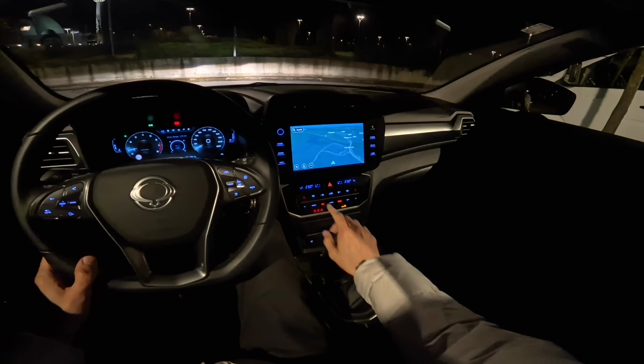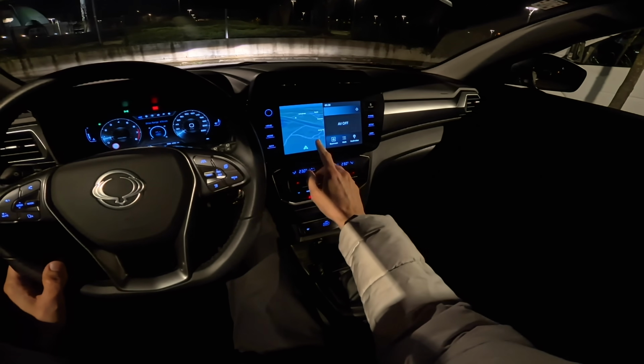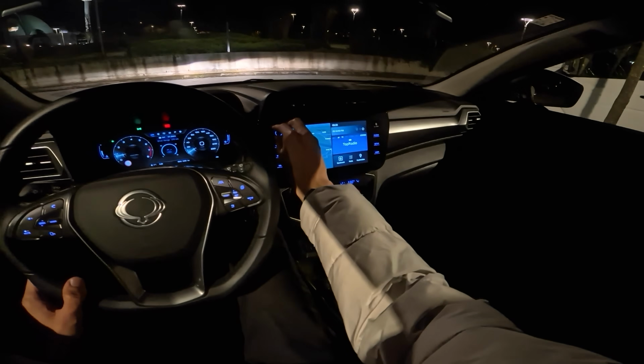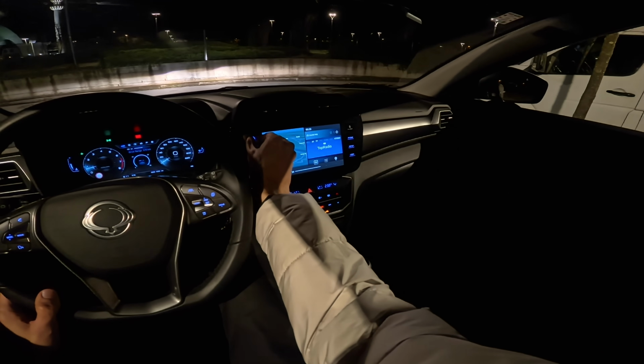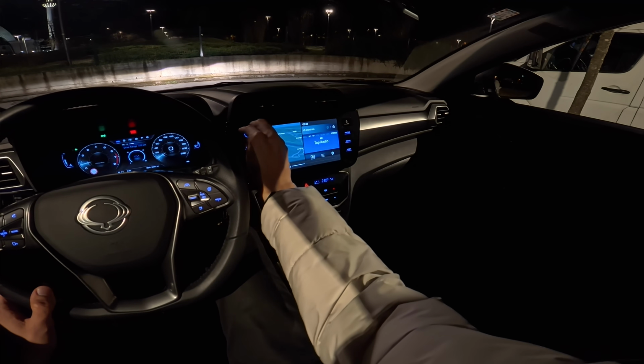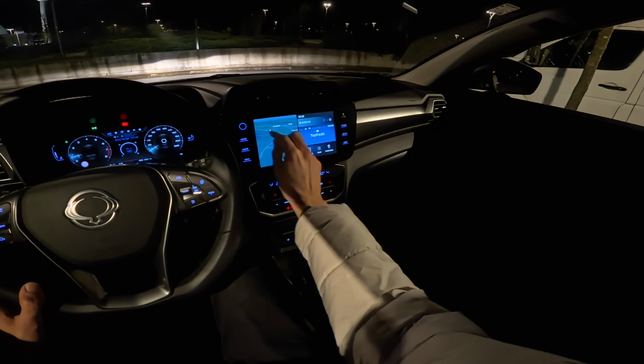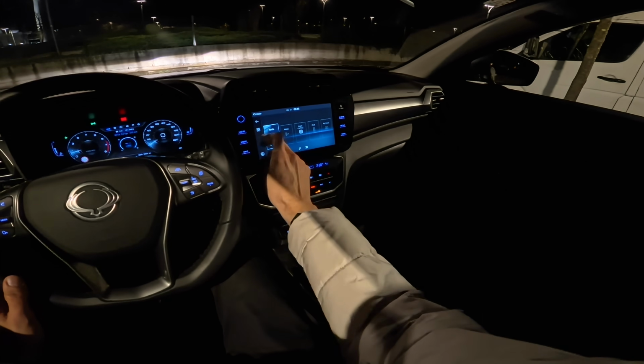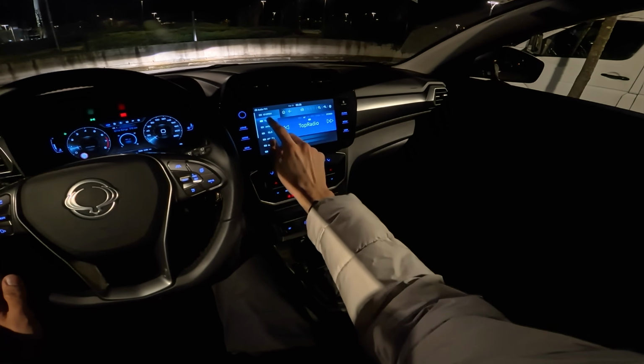Now, here we have the home screen. Now I can turn on the radio. Now we have a actually pretty good radio. Now let me just see if I can find another station.